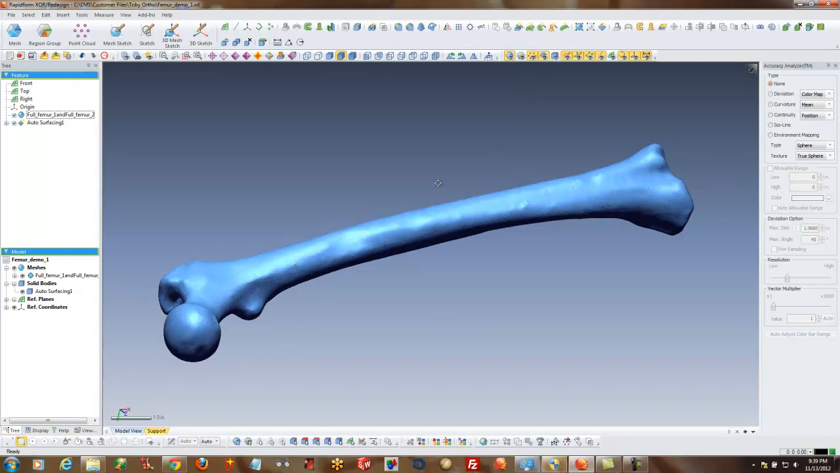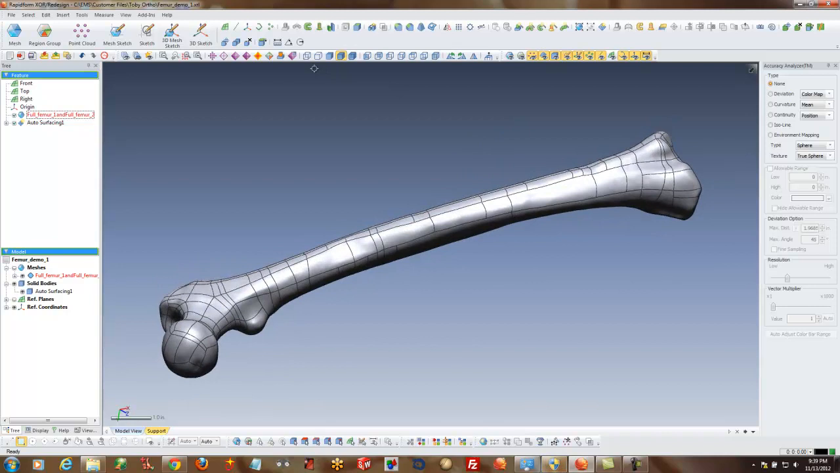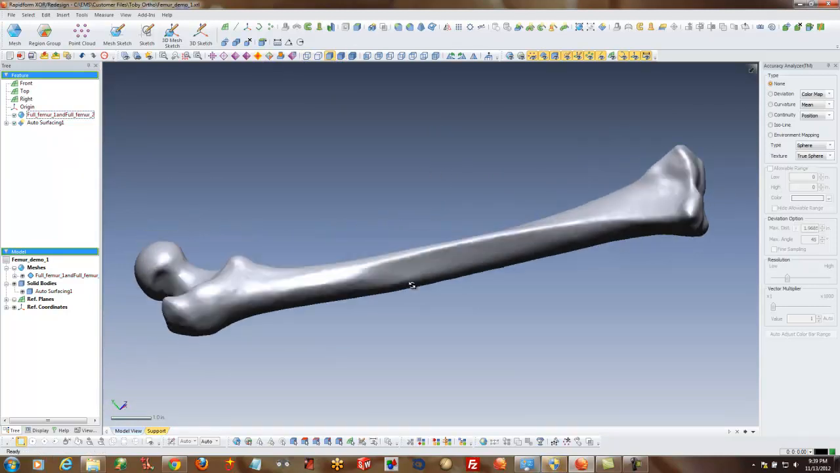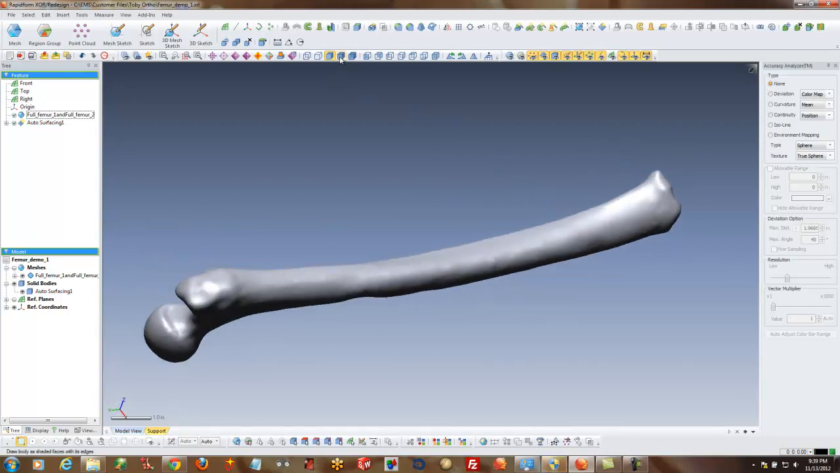So let's turn that off and go back to the scan data. There's the scan data. And now here's our solid model. And if I turn off the edge lines, you can see it's smoothed out, without the edges. But again, it's a solid body that can be used in a lot of CAD systems.